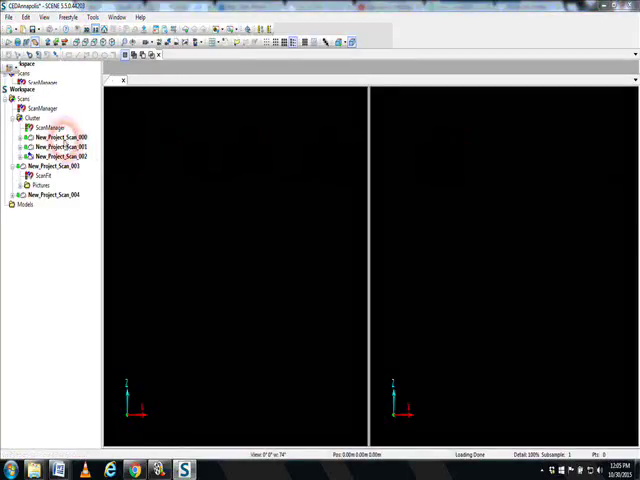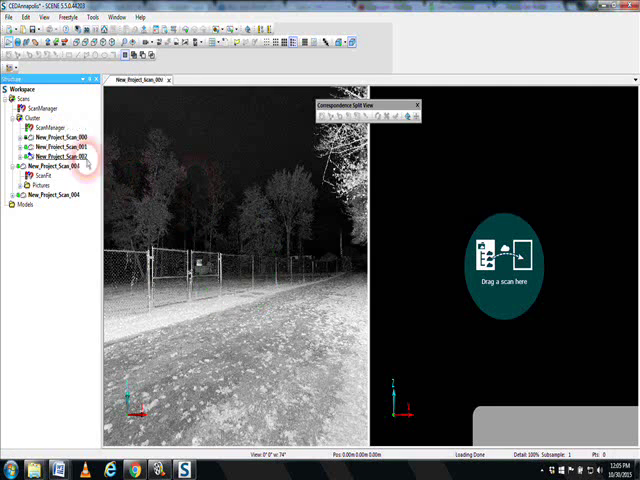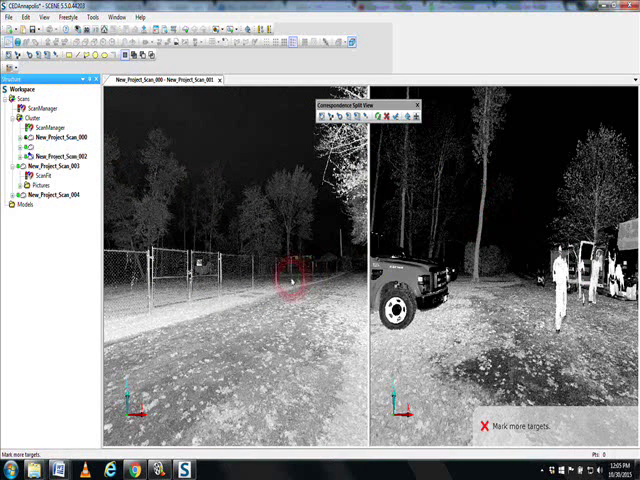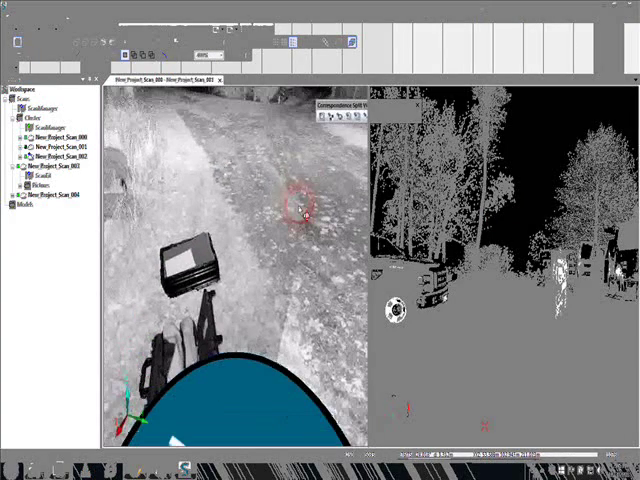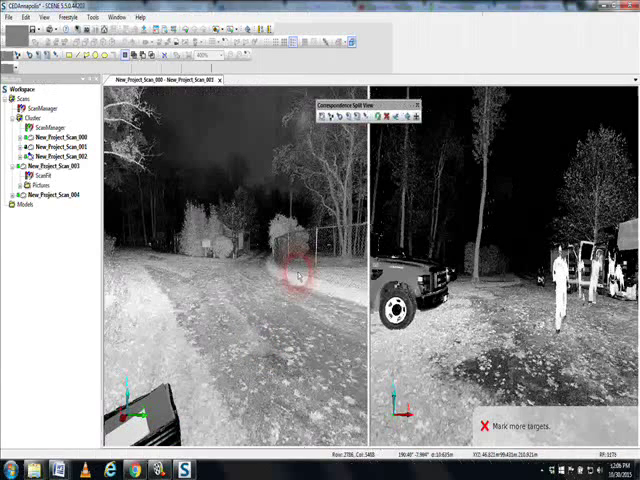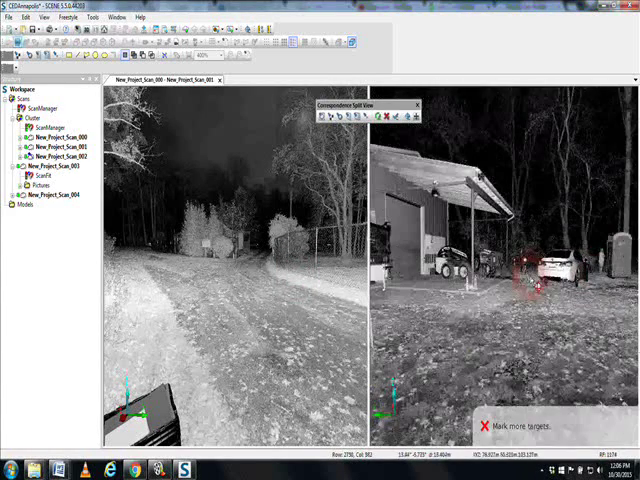I can drag a couple of different scans in, set them next to each other, and just see where we are with the two scans. We're going to put 0 and we're going to put 1. Now we can take a look here. We've got a road, and scan number 1 does not look like it picked up any 2 and 3.